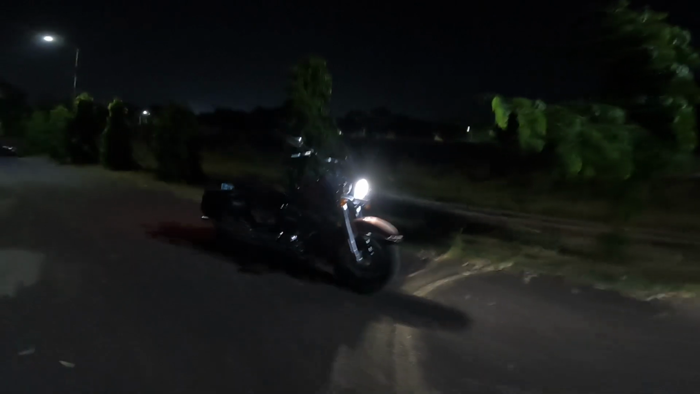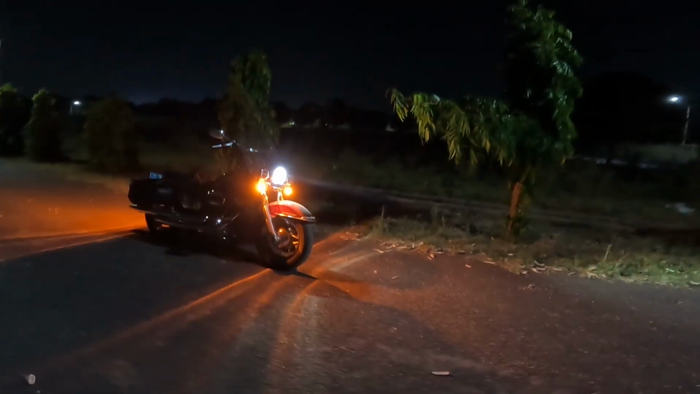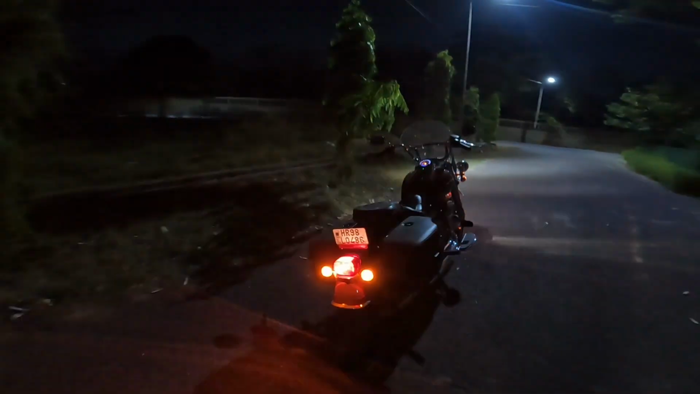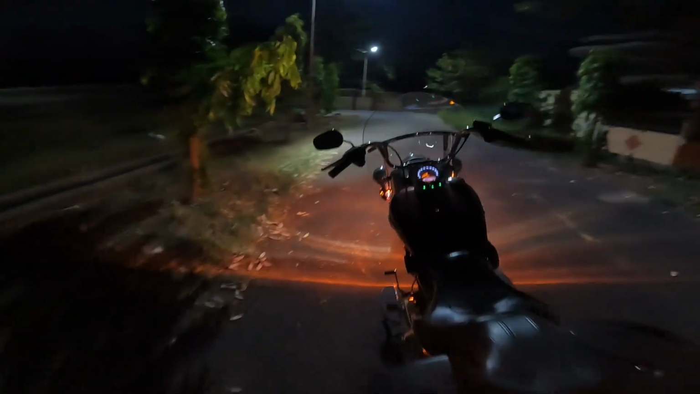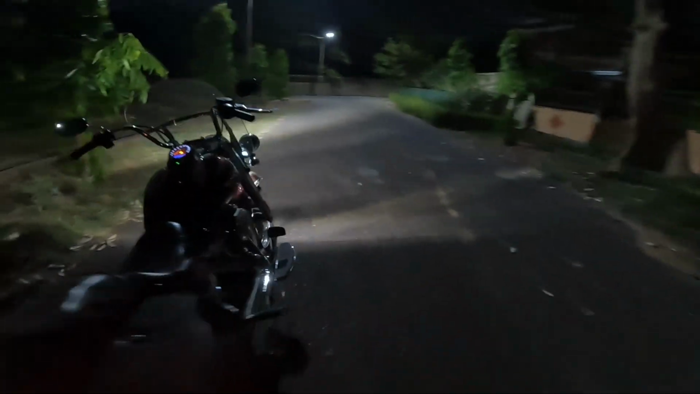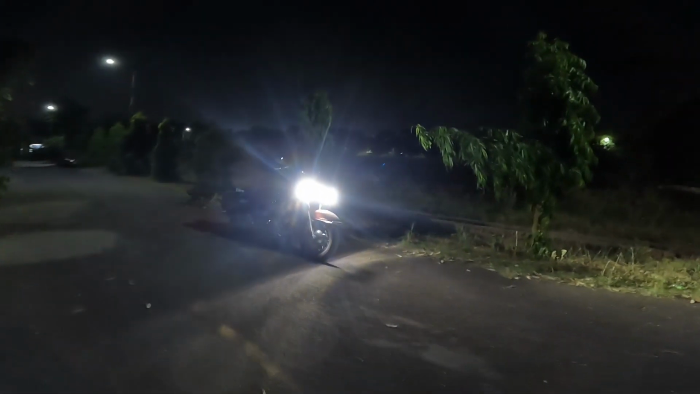And now I'll switch the flashers on. And the auxiliary lamps.